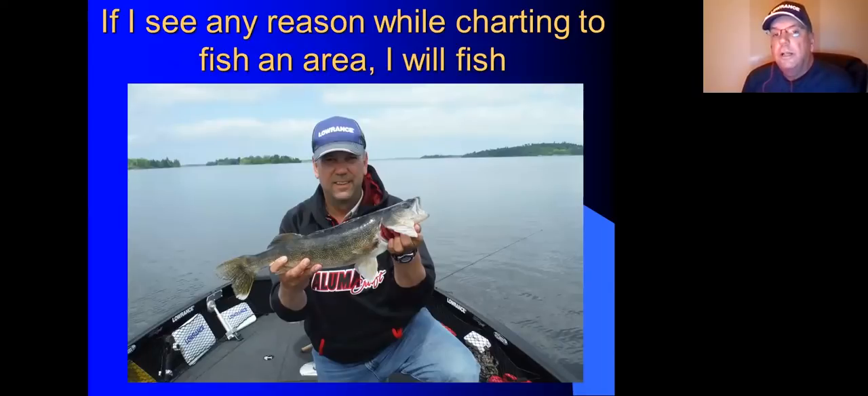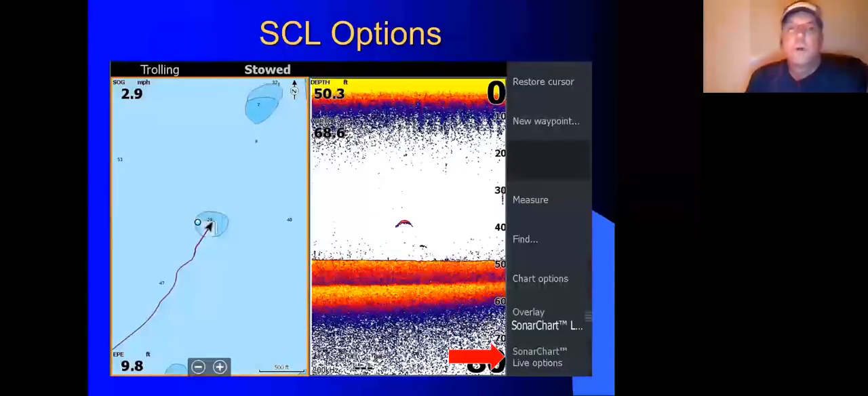It's a tool that's a game changer. There's no doubt about it. The fact that I can look for fish, I can look for structure, and get a better understanding of everything that I'm seeing, and make a valued decision. Do I actually want to fish these waters?